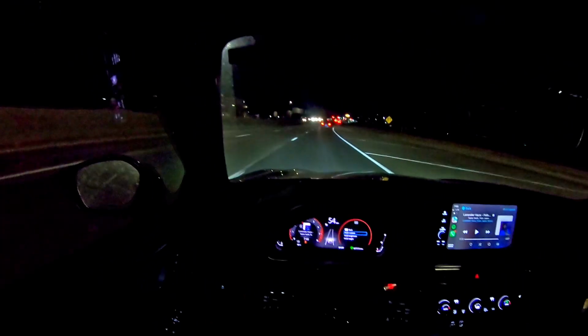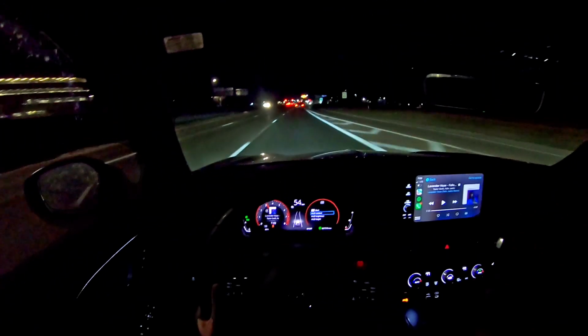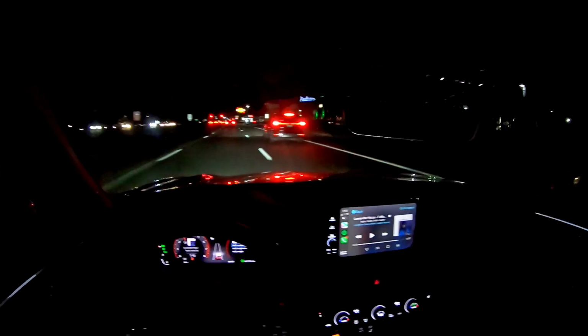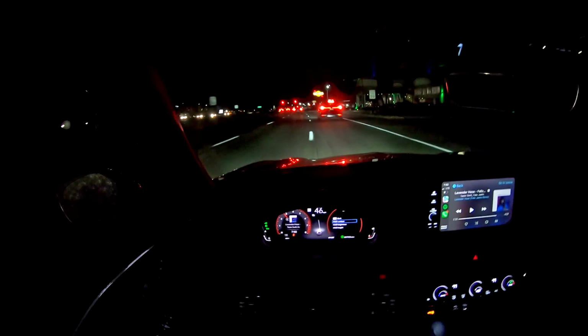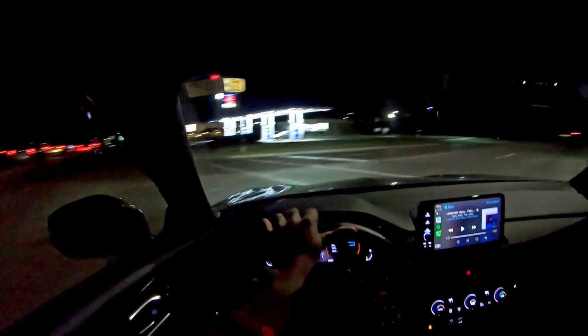Lightweight, low horsepower. This car is better than the OG Integra. No, I'm just playing. I've never driven one of those, so I can't give my opinion on it. But from what I hear, that was a great car. Got to get my hands on one of those to see what I'm missing out on. Gear shifter in here is the shiz too, man.